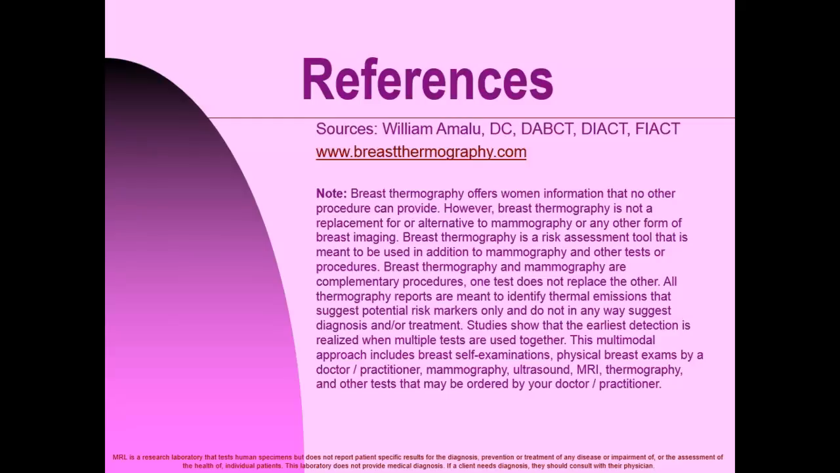All thermography reports are meant to identify thermal emissions that suggest potential risk markers and do not in any way suggest diagnosis and or treatment. Studies show that the earliest detection is realized when multiple tests are used together. This multimodal approach includes breast self-examination, physical breast exams by a doctor or practitioner, mammography, ultrasound, MRI, thermography, and other tests that may be ordered by your doctor or practitioner.